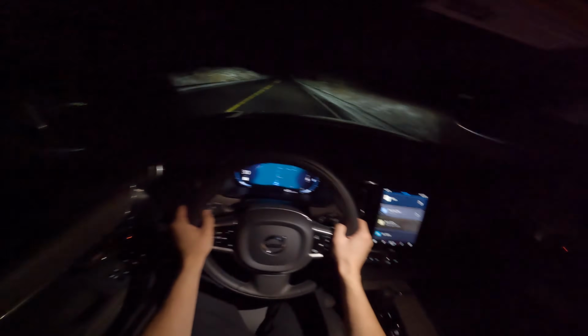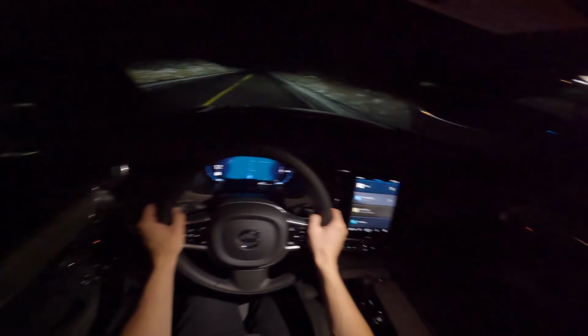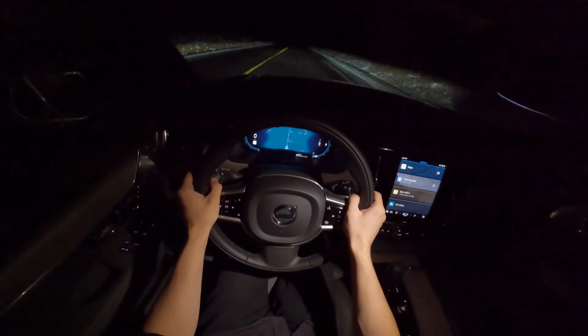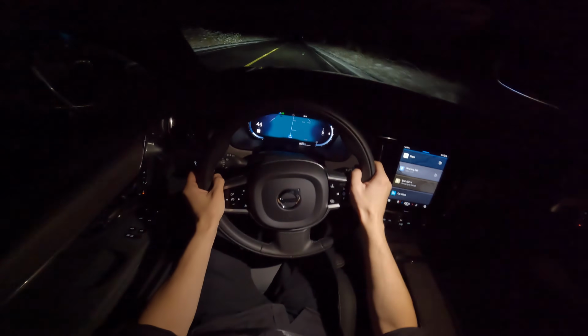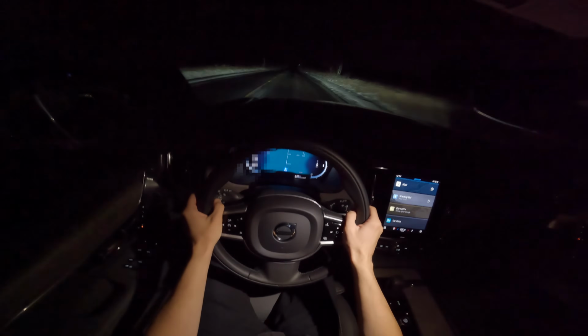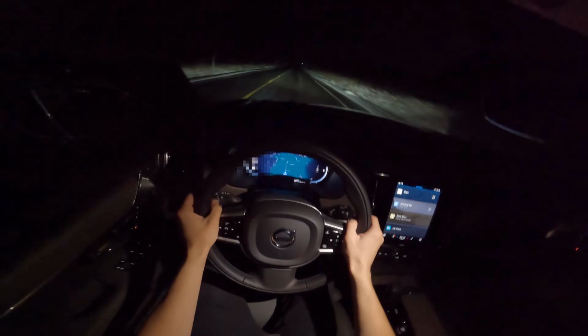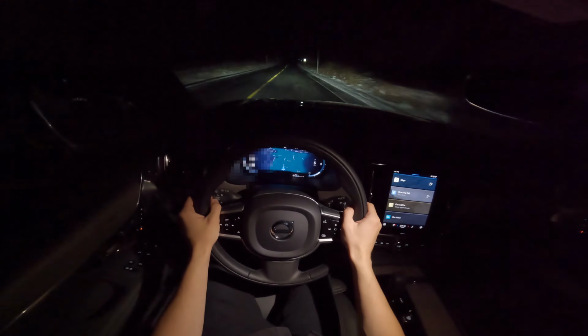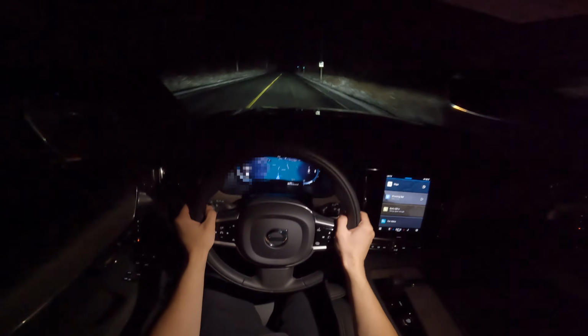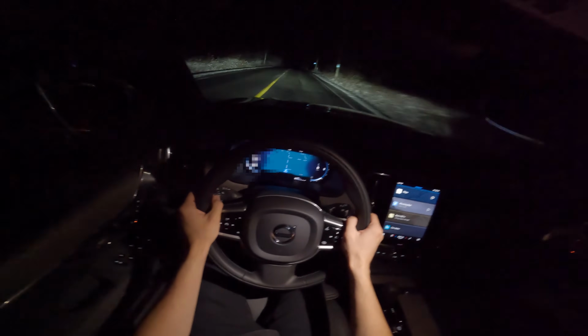Anyhow, we're gonna do a little launch quickly because there's a car coming behind, but we should be fine. Brake torquer, 2000. Okay, pretty good. That was a better launch than in the review. And smooth shifts. You don't really feel them at all. You hear them more than you feel them. And let's slow her down again.